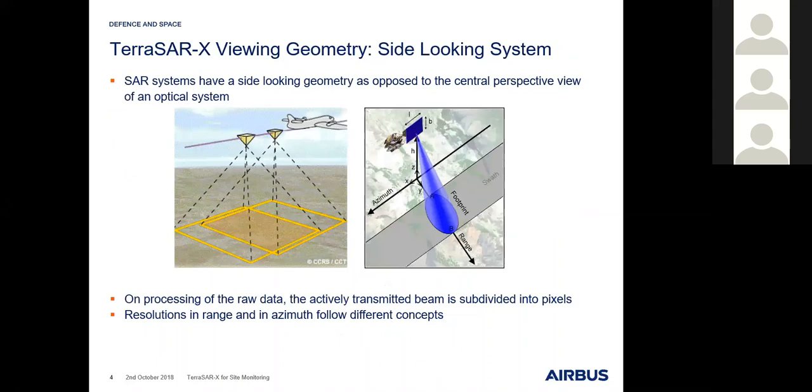So for that, because we need to measure and find the right spot on Earth, we have to use the so-called side-looking geometry, which is a little bit in contrast to the optical world, where you can also work with nadir images and have a so-called central perspective view. In radar, we always have a so-called slant-oriented view.